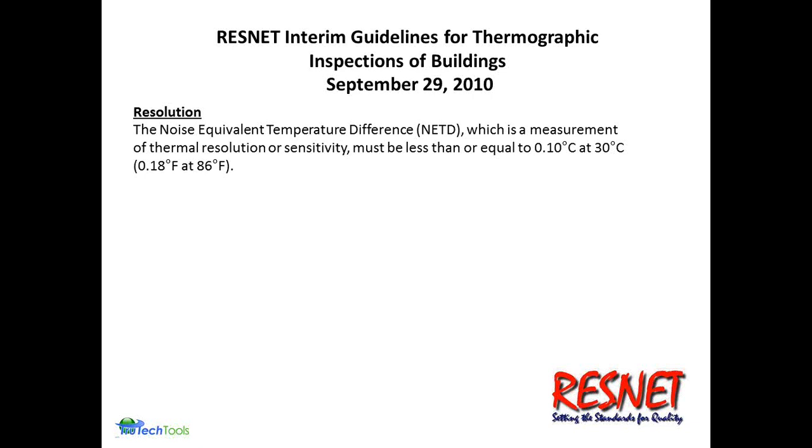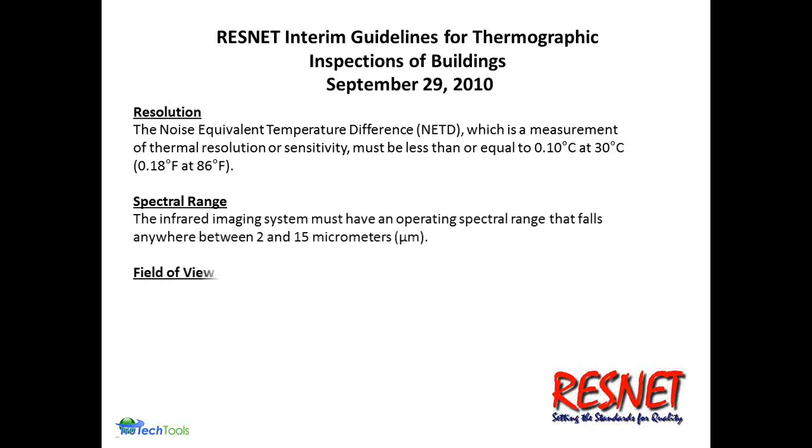It is not quite as important if you're going to be doing electrical and mechanical scans in the industrial marketplace. The spectral range, again, falls between 2 and 15 micron. For building envelope, the key is generally listed as 8 to 12 or 8 to 14 micron.